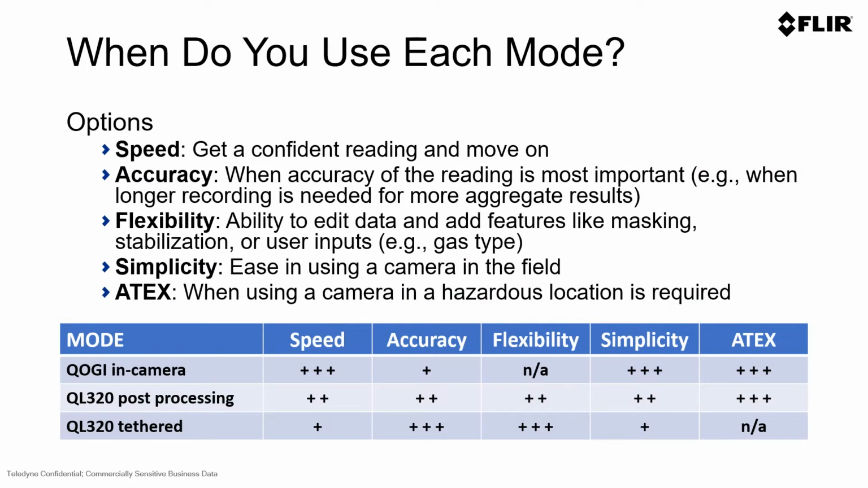So when do you use each mode? Why would we still have a QL320 if we have quantification in camera? There are scenarios where a QL320 gives you some advantage. One of those is accuracy. You may want the most accurate results, and you need a longer recording to be able to get the most accurate results using QOGI technology. You may also have flexibility needs. In that case, you may need to use the masking feature or other advanced features within the QL320 that give you more opportunities to have accuracy within your QOGI technology.